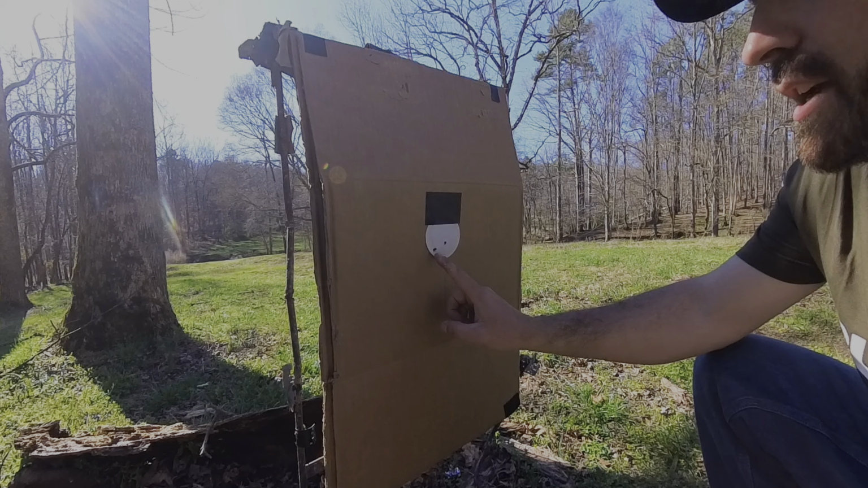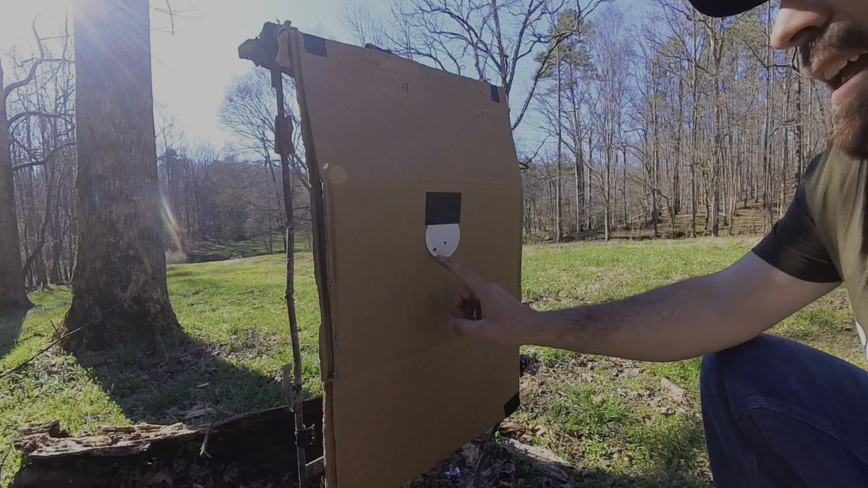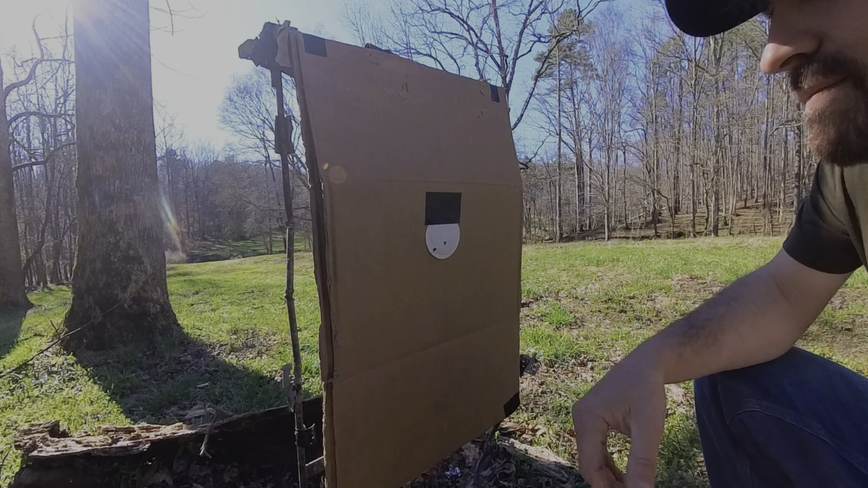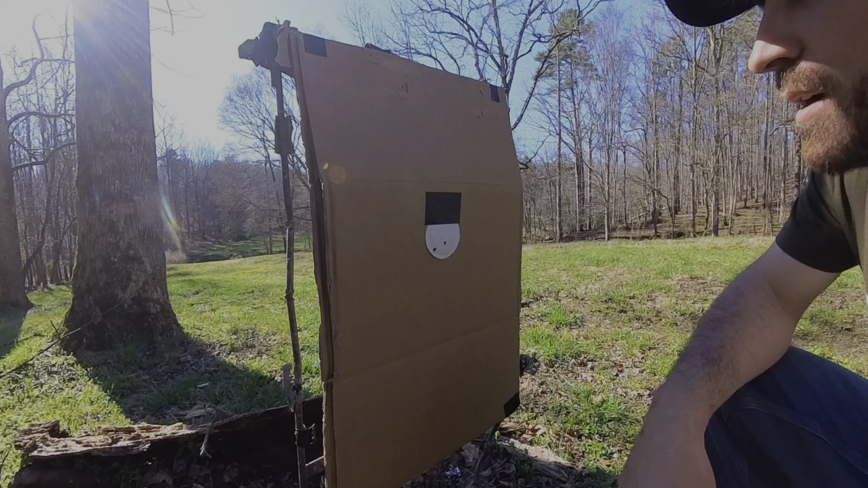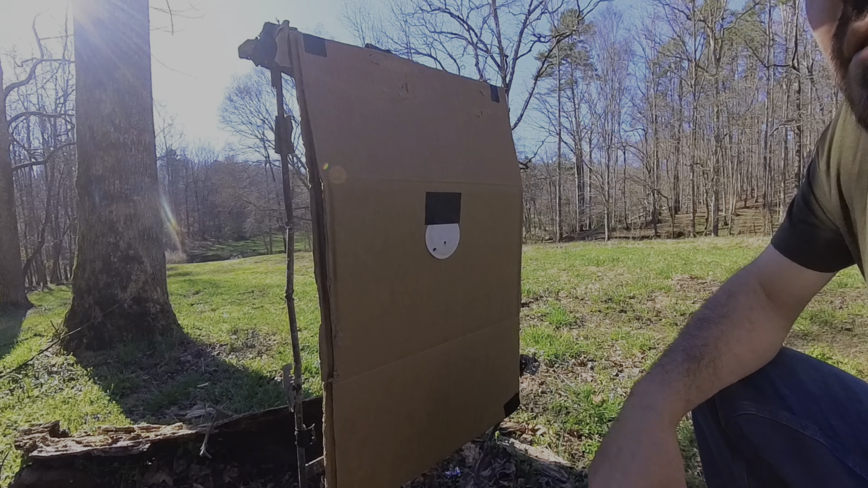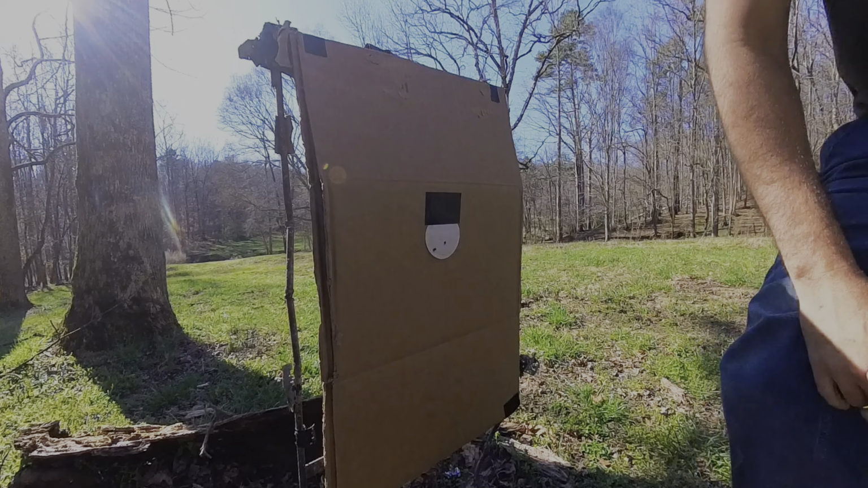All right, this is our second shot with taking the scope off and putting it back on. And hey, it's about an inch from it, 7/8 of an inch from the center. So I'm gonna shoot another shot and just make sure it wasn't me and see where that shot makes the group.